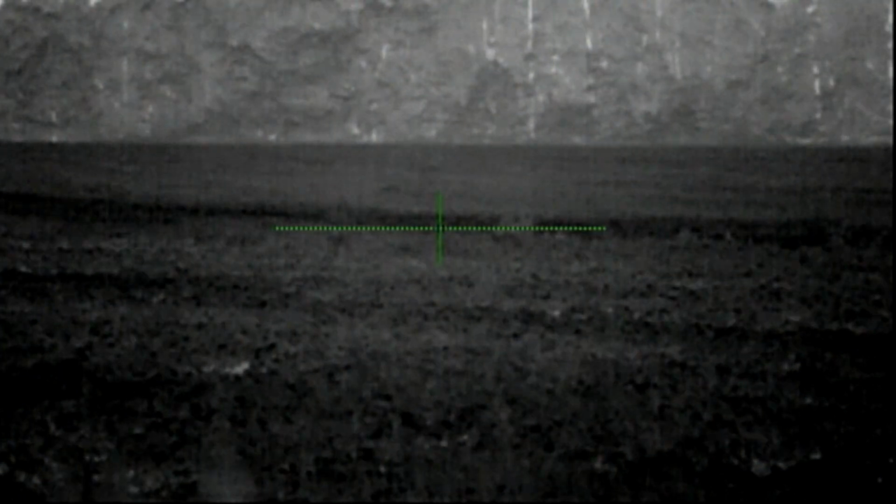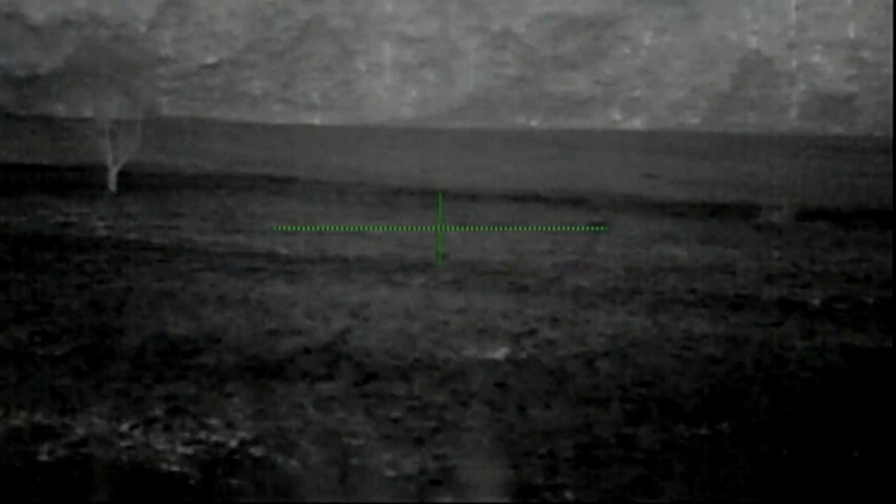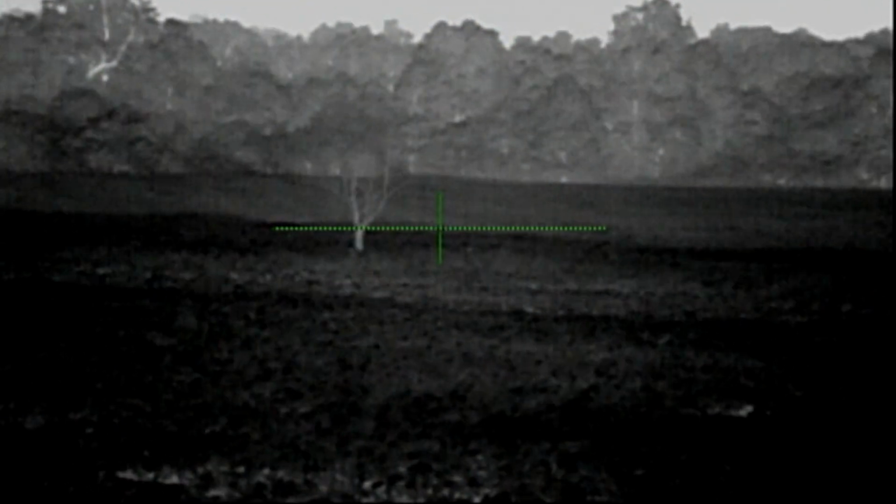I wasn't able to shake them loose here, so we cut across the field and we found a shadowy spot, which really worked out nice for this bright moon night that we had to deal with here. We snuck across the field. Now I'm going to crawl out and get the Lucky Duck fired up. There's one in the back and one in the front. One's getting ready to hit this draw down here.